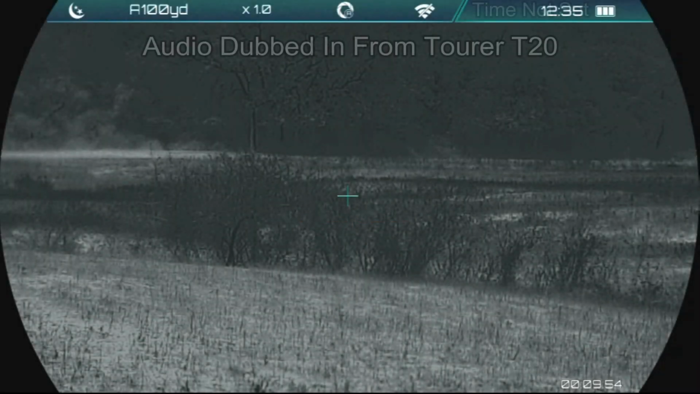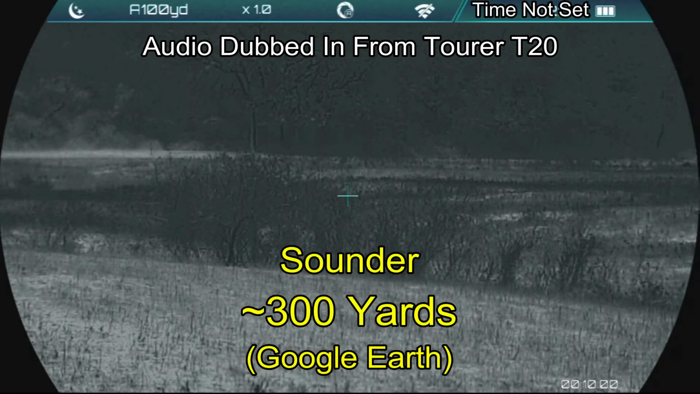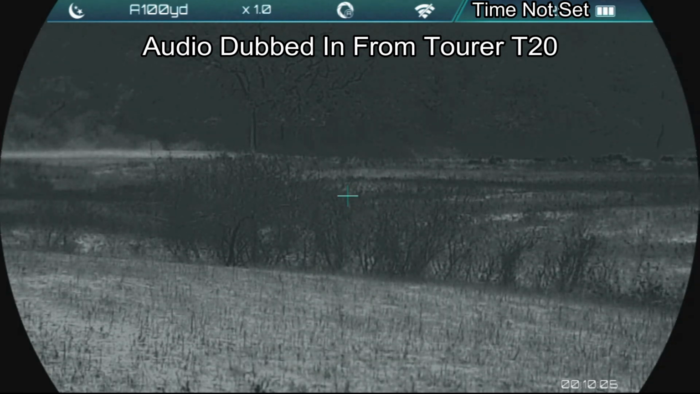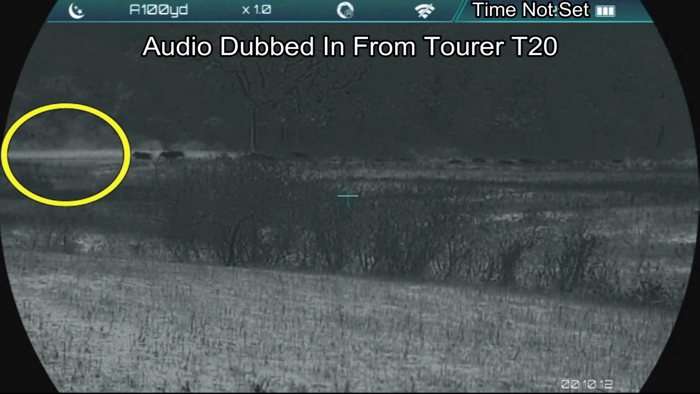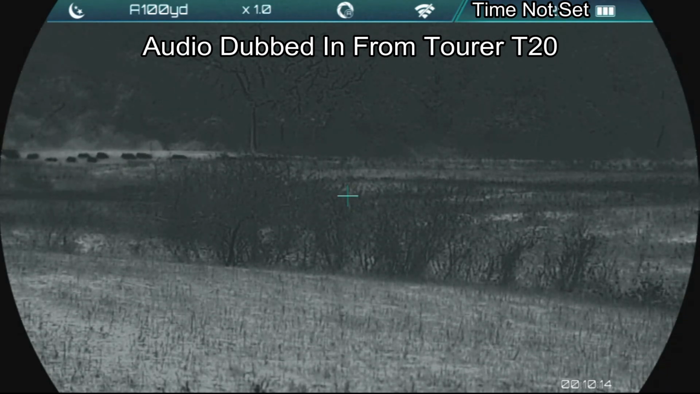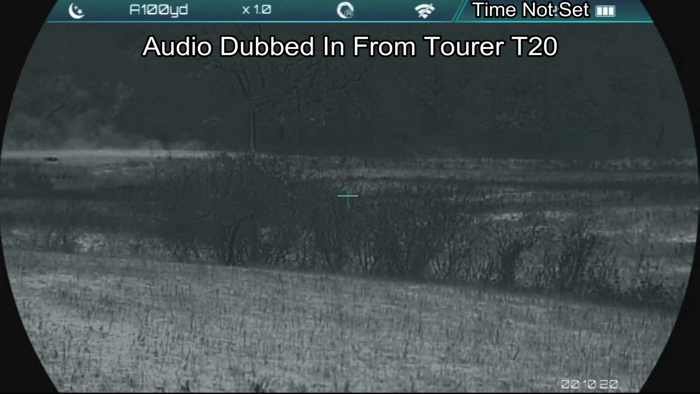Now this is the view from the RIX LEAP L6 thermal weapon sight. Watch on the right hand side. Here they come. Watch over on the left. And the follow-up shot.